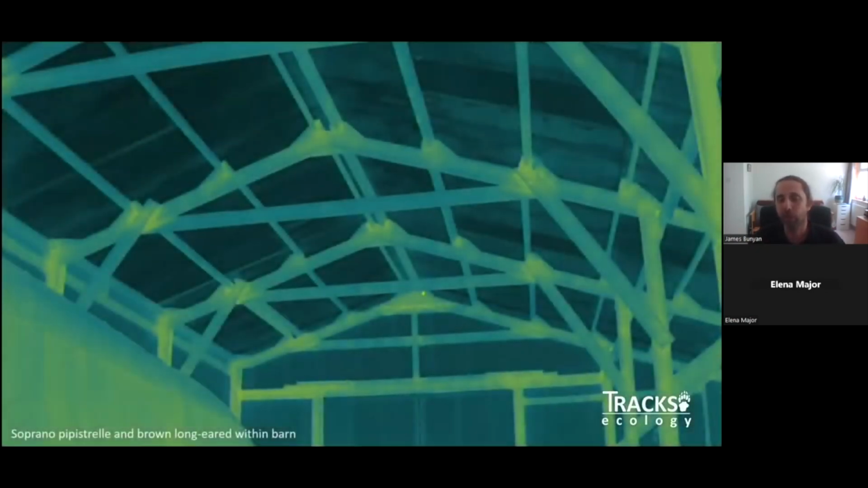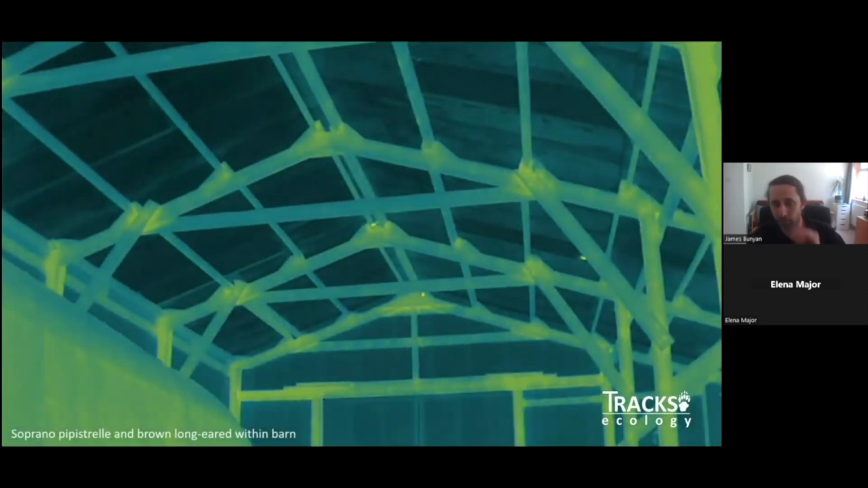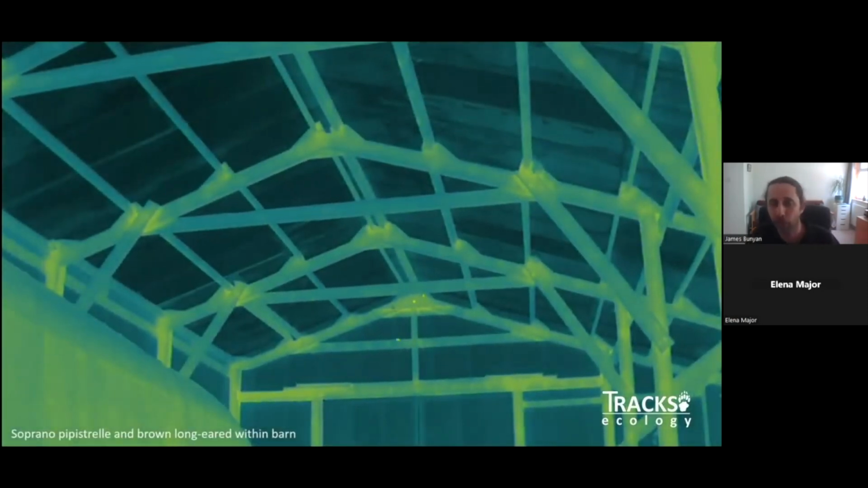I can be in one place and have imagery visible of what's going on the other side of the building, for example. So here we've got a bat flying out of a roost. Or I can be outside the building with bat detectors with insight to what's going on inside the building. So here's inside a barn with a few bats flying around.